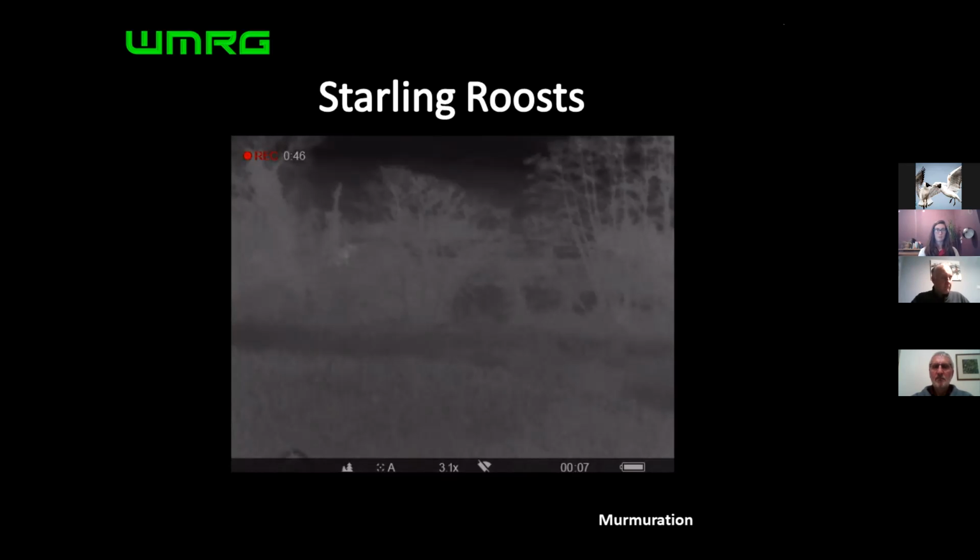So I got my thermal out and I looked, and within 10 seconds, I was able to locate it in the reed bed, and I said, "There it is." And he got his binoculars on it, and he could see it, and he sat there for another hour watching it, and he was the happiest bird watcher I've ever seen.